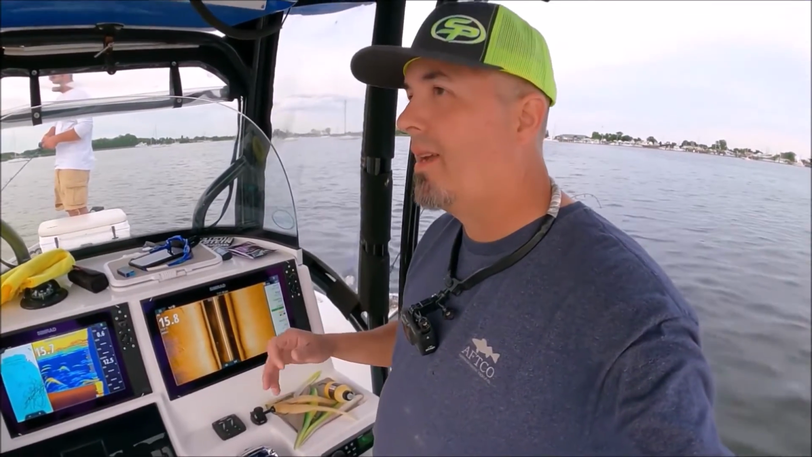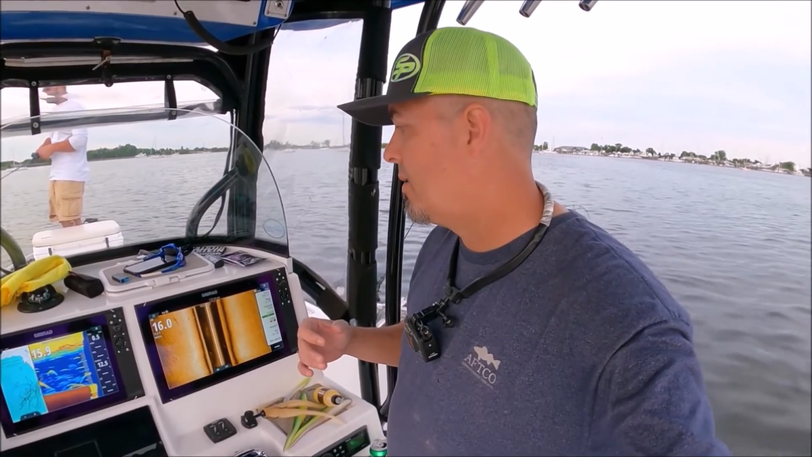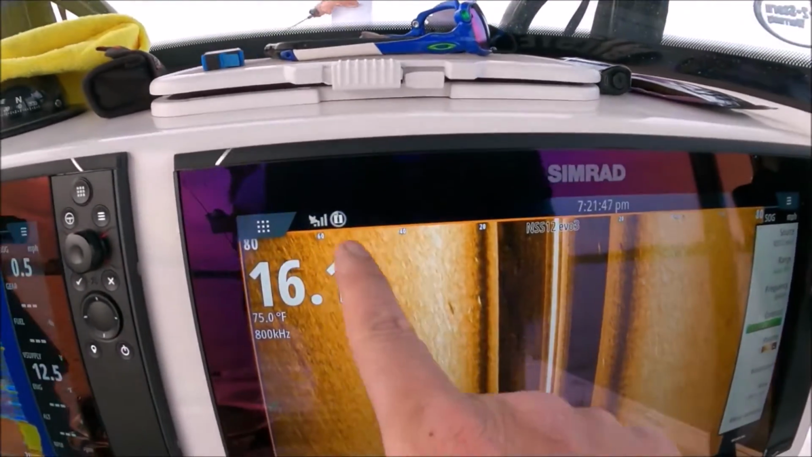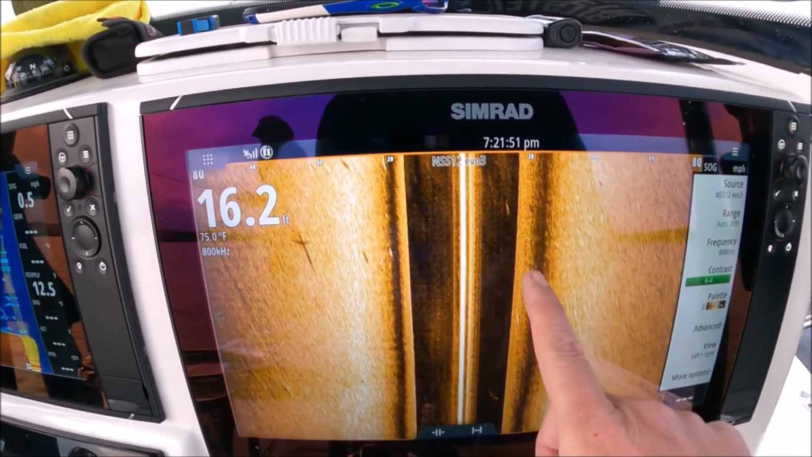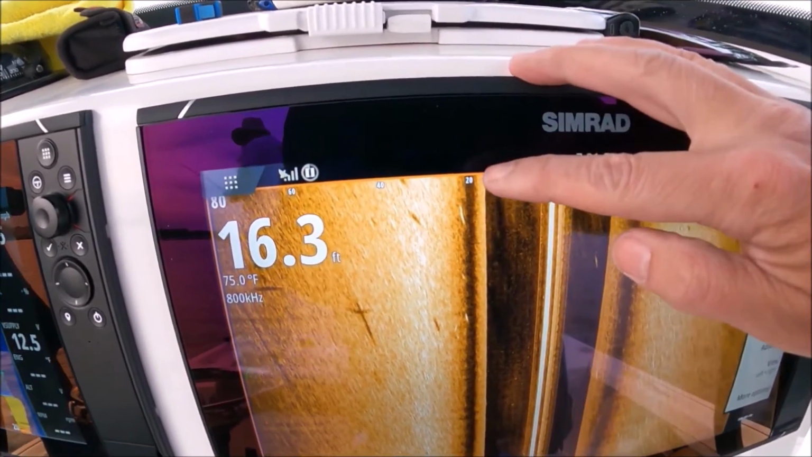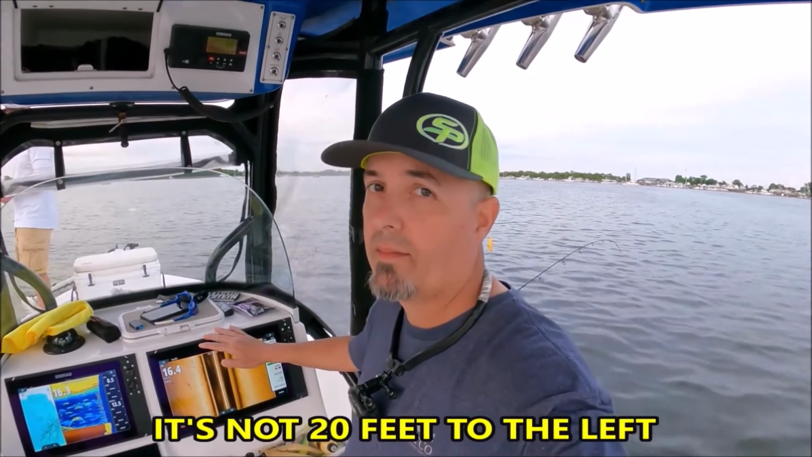One little thing that very few people know, I don't know why that is, but it's pretty important: your range numbers up here. So you see 20, 40, 60, 80. That's where I have my range set right now. And you saw that striped bass right by that 20 mark. So that fish is right underneath the 20 mark, but it's not 20 feet away.